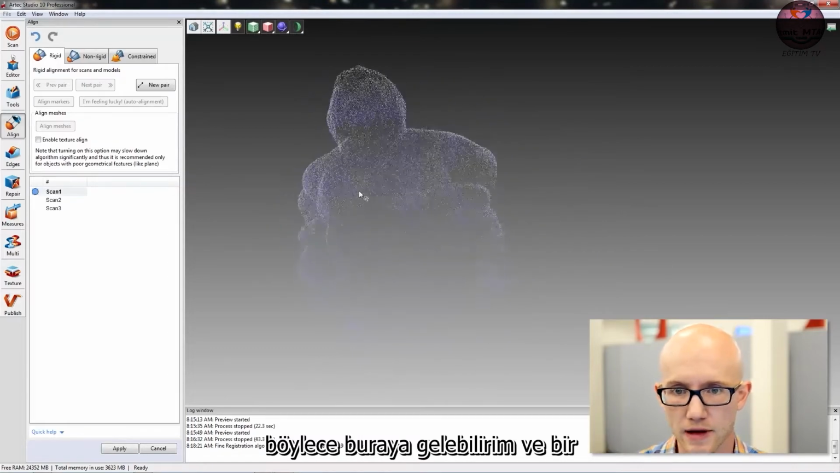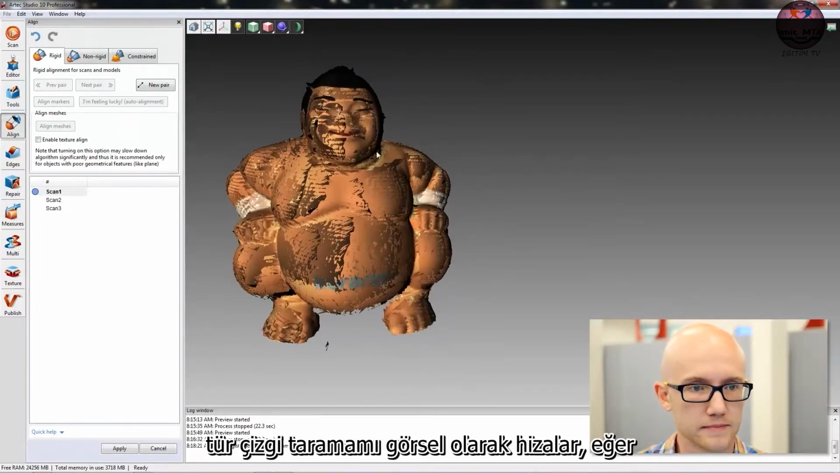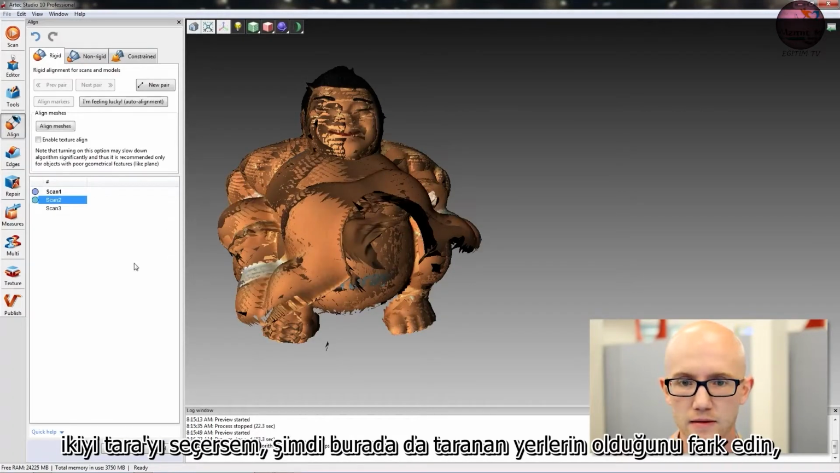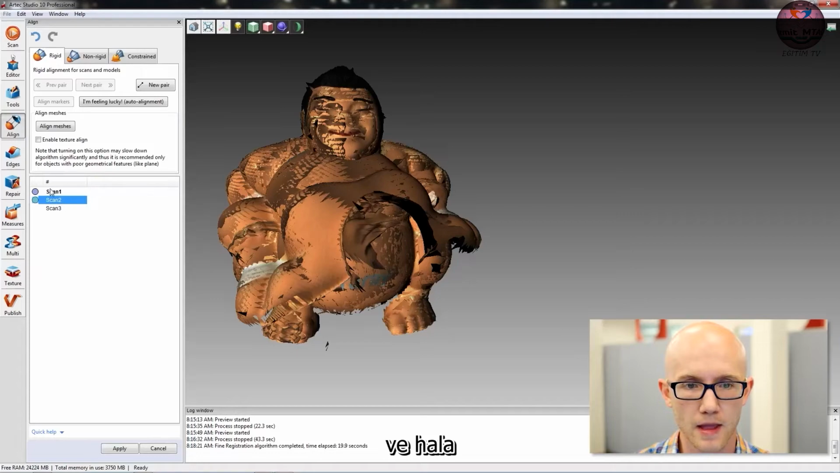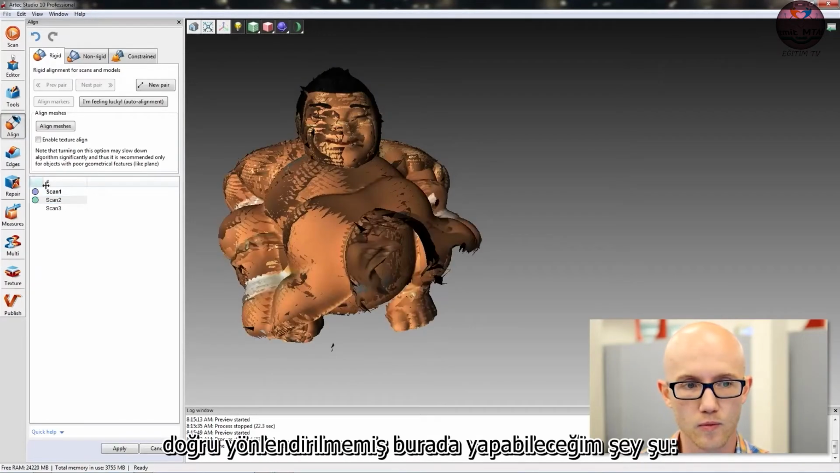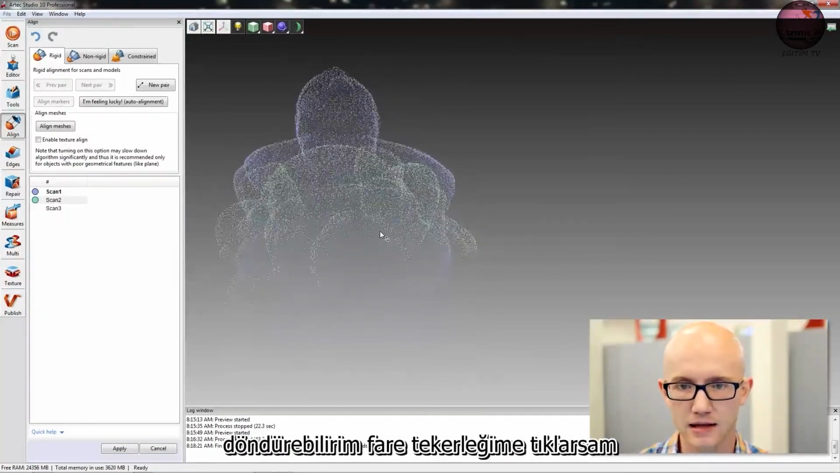So I can come over here and kind of visually line up my scan. If I select Scan 2 now, notice it places Scan 2 in here. It's not bold in the left-hand panel. It's got a green dot next to it, and it's still not oriented correctly. What I can do here is, if I left click, I can rotate.